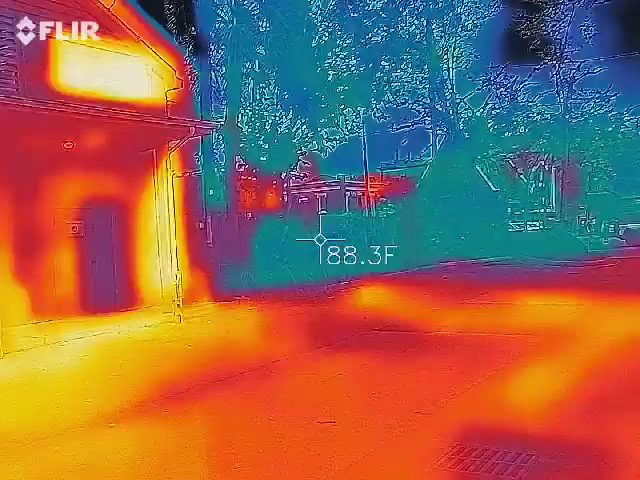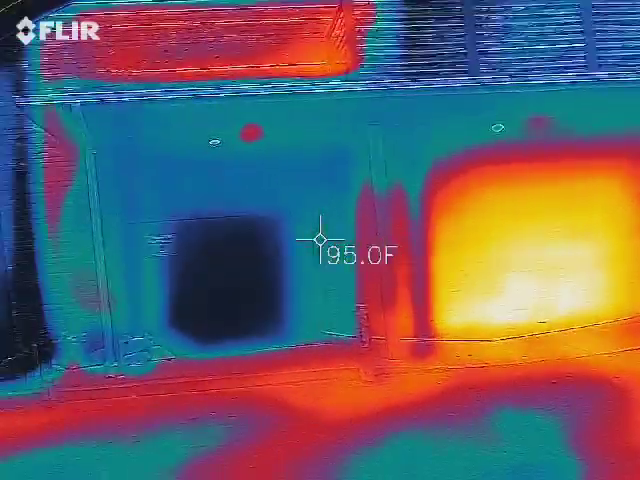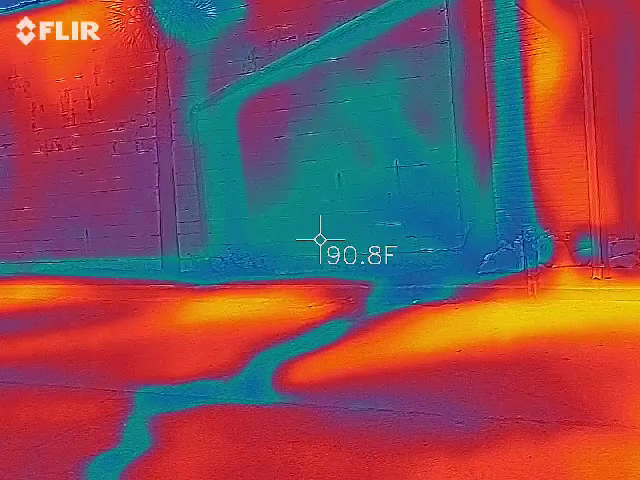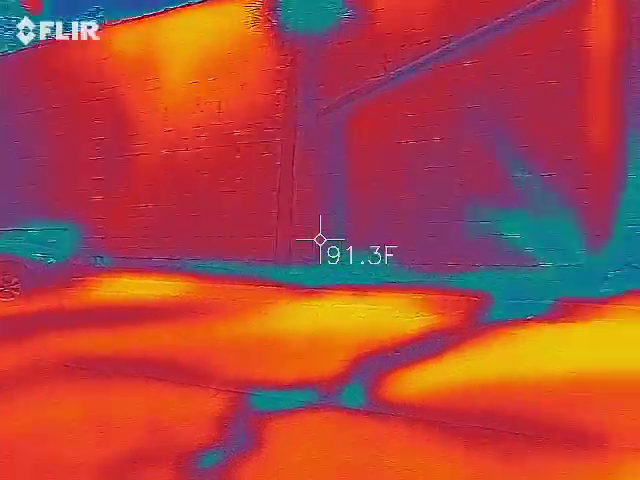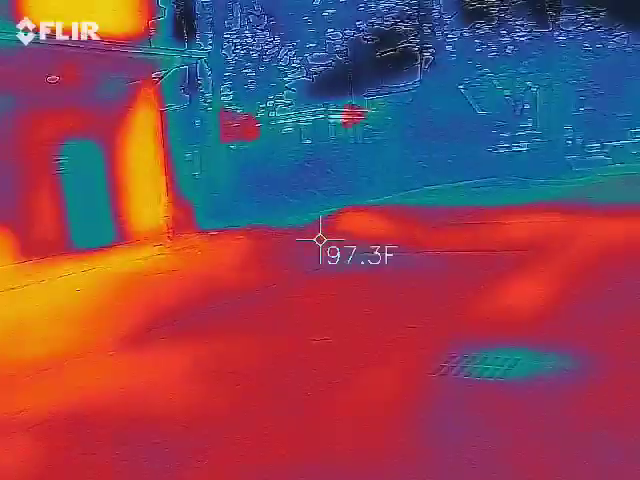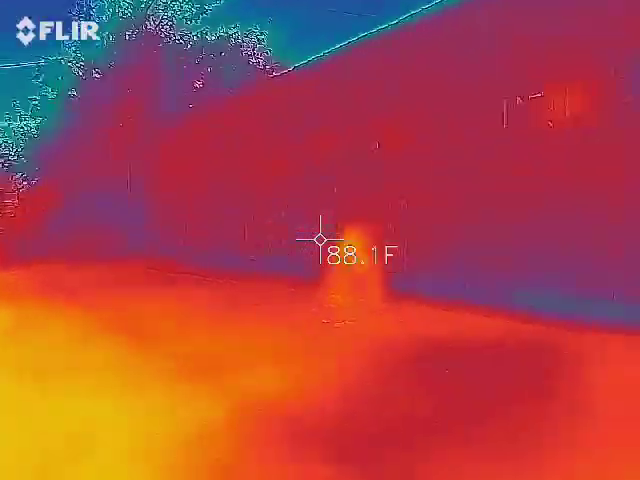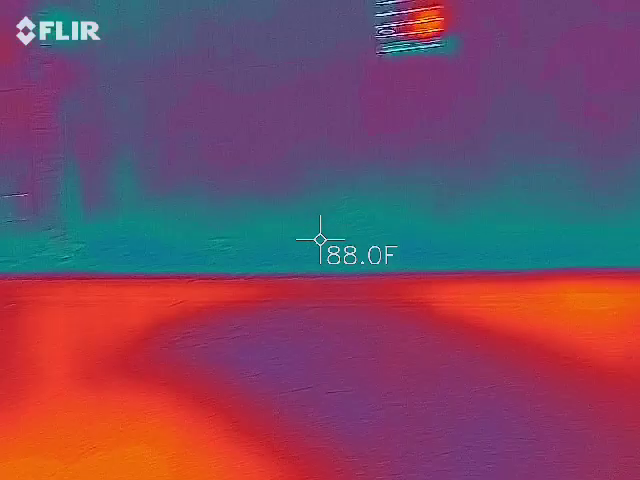Yeah, looking for cold spots. It's just going to be cold because it's further away. We're not close enough to it. It might go to red and go away. Sometimes you've got to hunt it down.